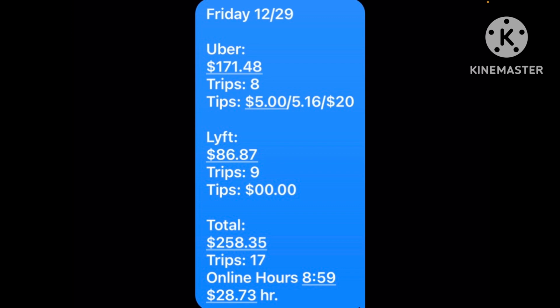Let's take away $3 for that 171, because I had $3 already in the bank, so to speak. Completely forgot about it. So 8 trips, 3 tips on Uber. That last one right there where it says $20, that was a cash tip. And then on the Lyft side, 86.87 for 9 trips, no tips. For a total of 258. So let's say 255.35 for 17 trips. Online just shy, like I said, of 9 hours.